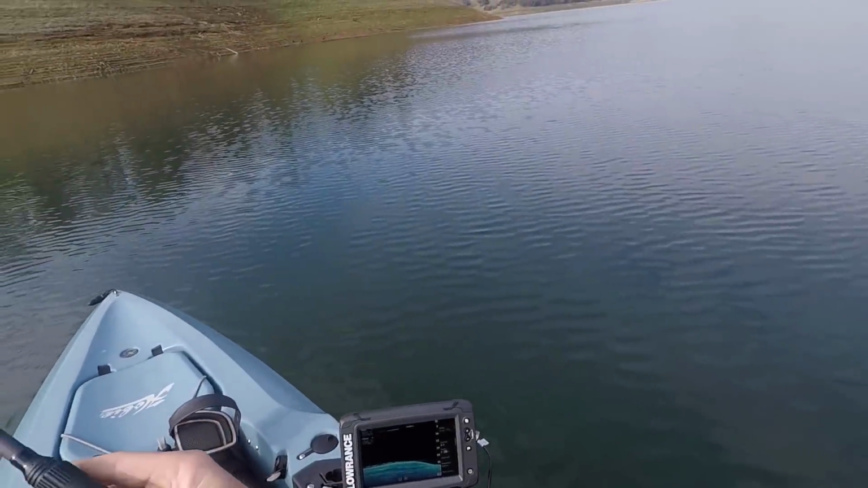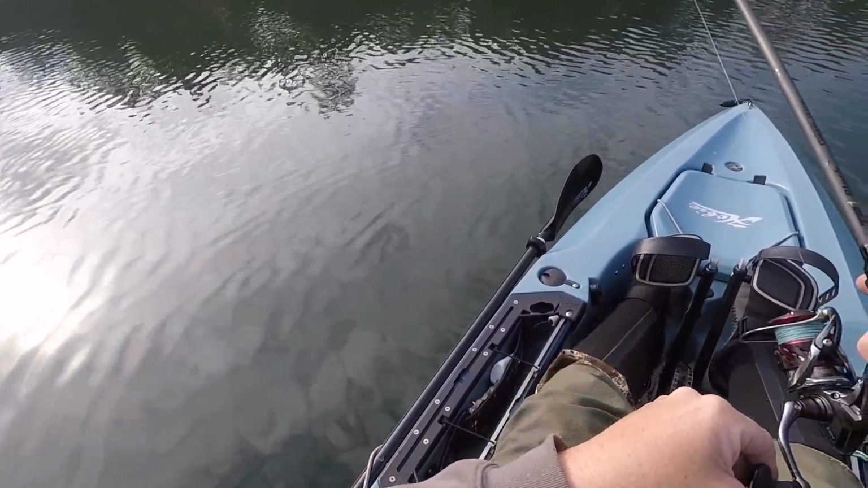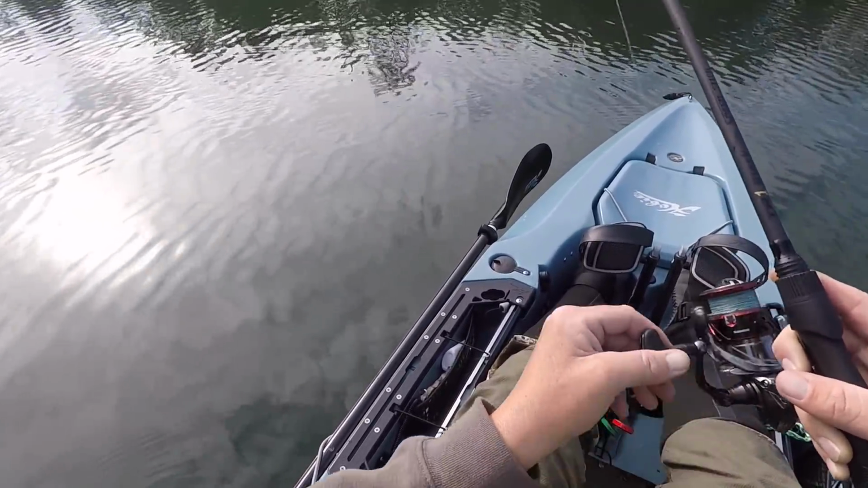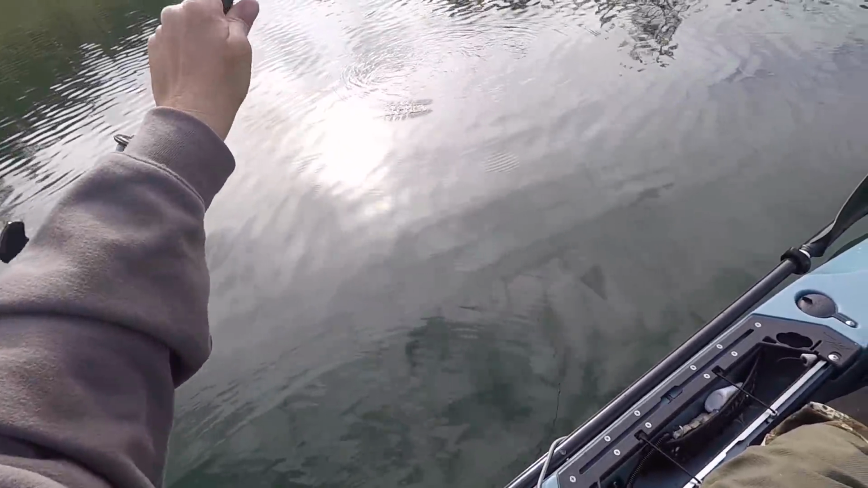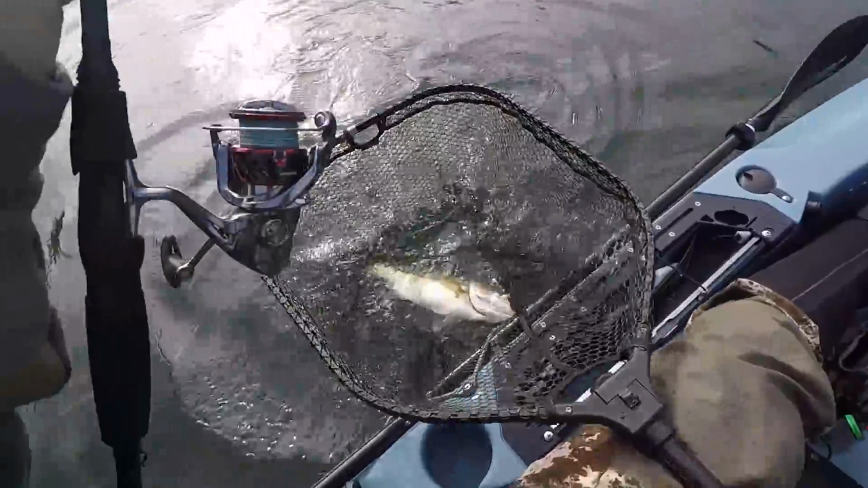I'm back in this cove. Oh gosh, look at that head shake. It feels like a pretty solid fish. Yeah, not bad. I'm going to go ahead and get the net out. Yeah, it's a nice spot.